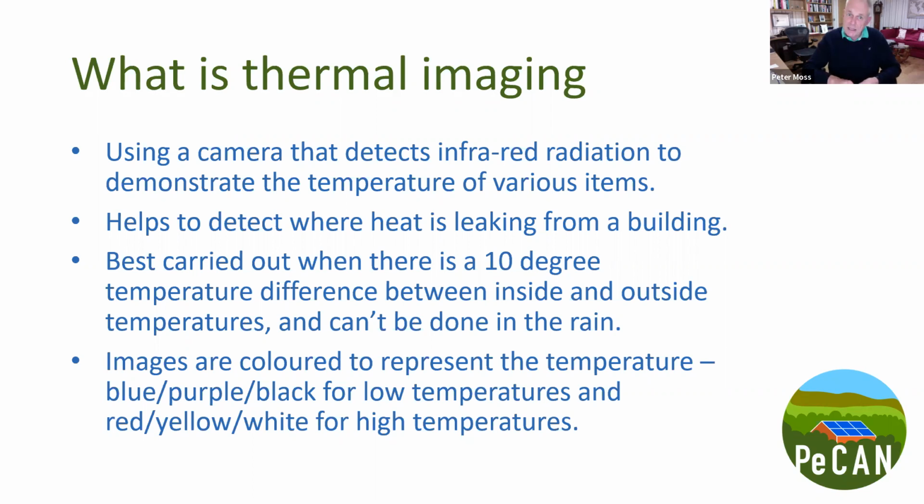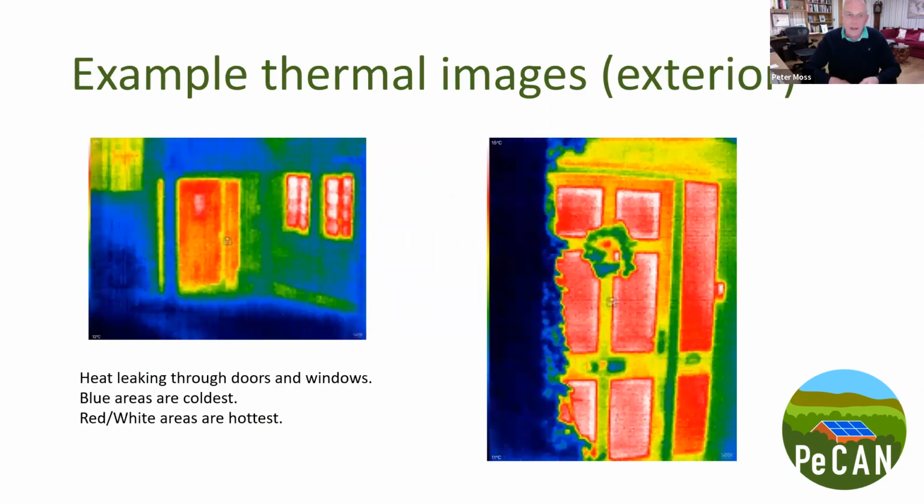So next slide, please. And there are a couple of very good examples: two pictures from the outside of a building.